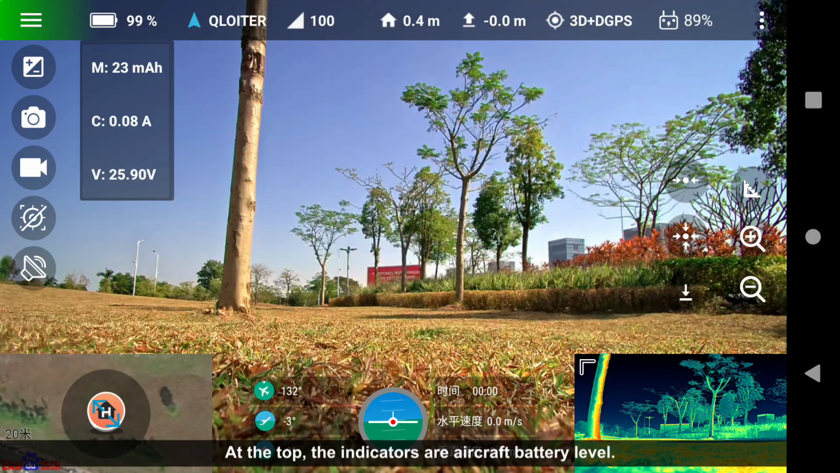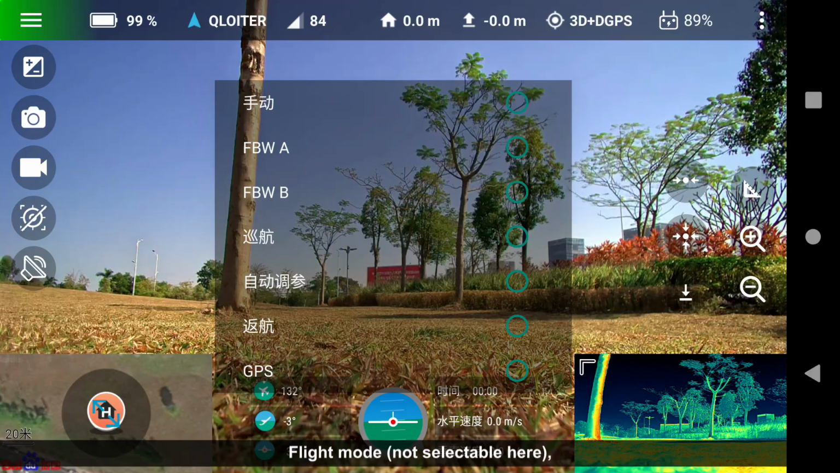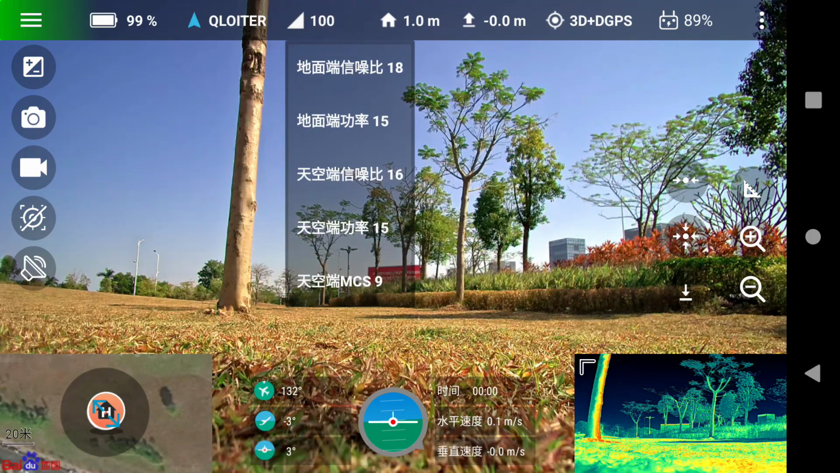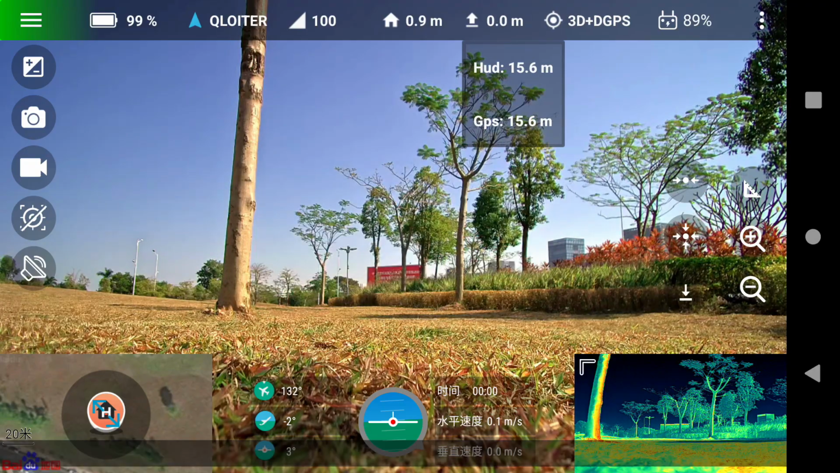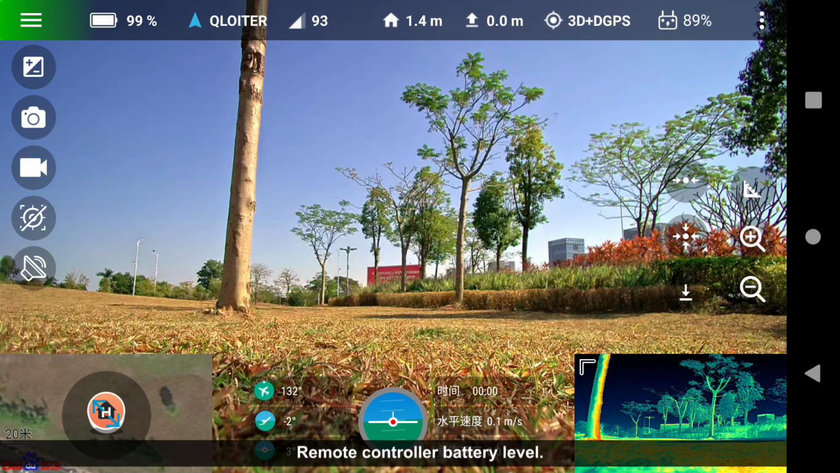At the top, the indicators are aircraft battery level. Flight mode, not selectable here. Signal strength. Return to launch RTL mode selection. Flight altitude. GPS 3D data. Remote controller battery level.